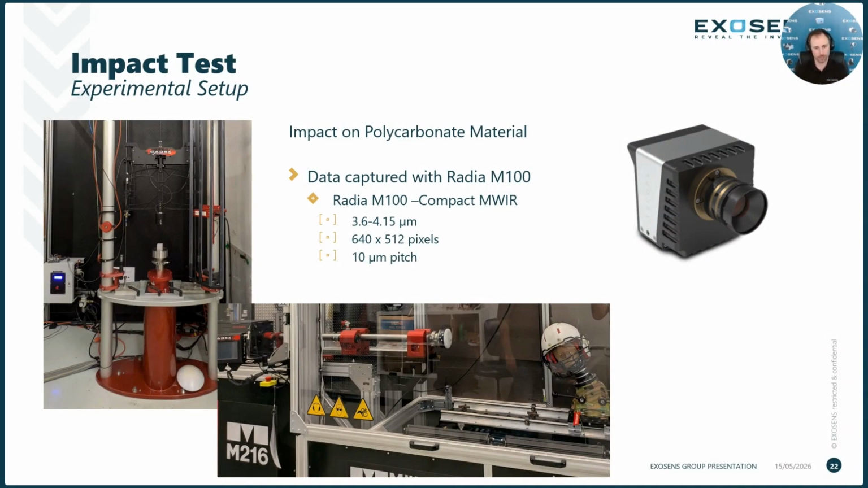So again, a 3D printed material. This is a polycarbonate material. And we get a little look at the experimental setup here. We can see why these impact tests are being done in this image down here on the bottom. And then over here on the left is the experimental setup of it. Again, we are using this time the Radia M100. This is that mid-wave cooled camera, right? Targeting the 3.6 to 4.15 micrometers. Okay, the big pixel focal array and 10 micron pixel pitch.